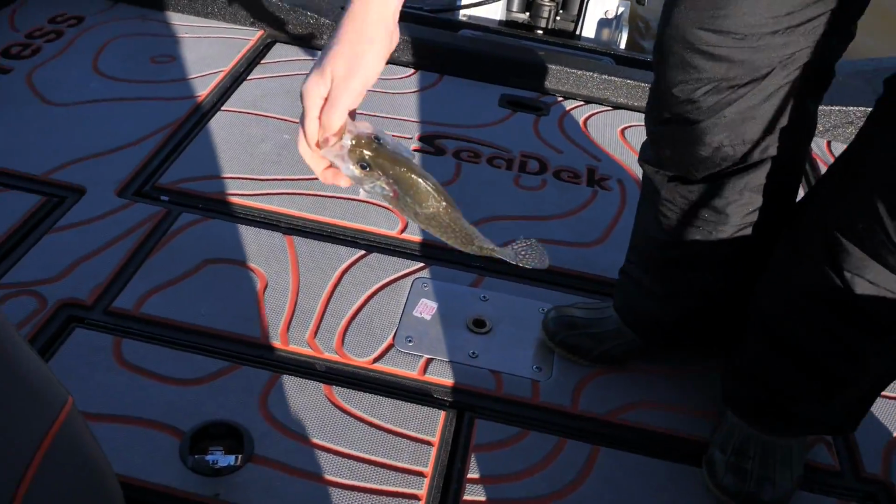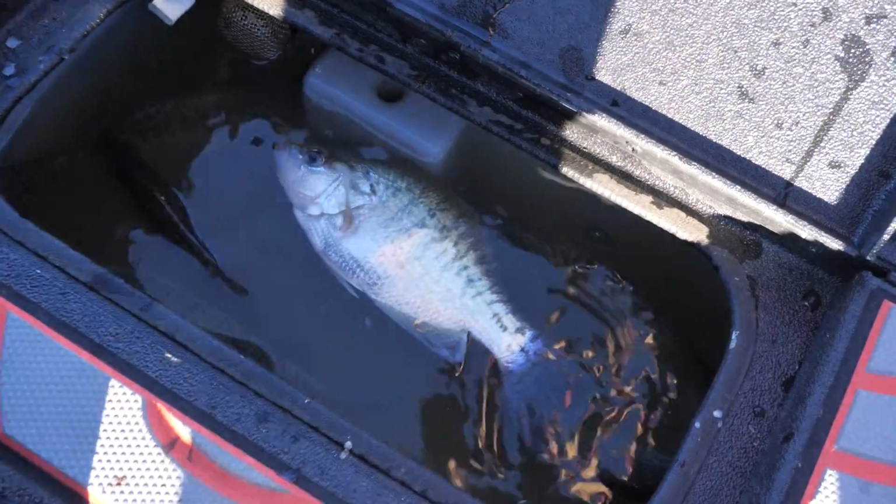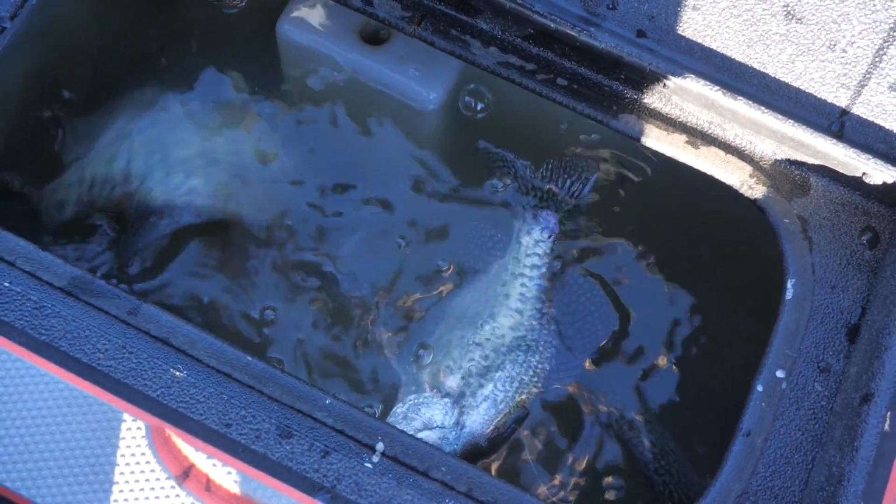Let's see what we have in the live well right now. See what's happening in here. We've got 7 or 8 in here. We got that guy floating, got a couple down in there, and we got one more. Not too shabby. I'll take it. We'll have something to eat tonight. Heck yeah.